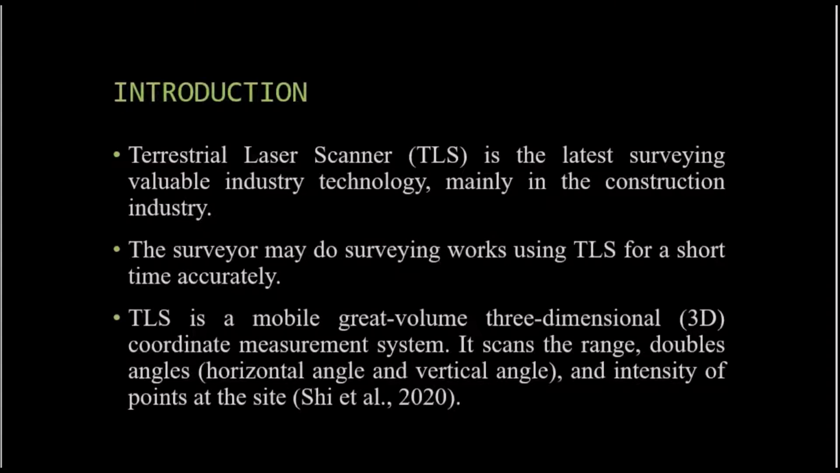Terrestrial laser scanner is the latest valuable surveying technology, mainly in the construction industry. The surveyor may do surveying works using TLS accurately in a short time. Terrestrial laser scanner is also a mobile grid volume three-dimensional or 3D coordinate measurement system. It scans the range, double angle, which is a horizontal angle and vertical angle, and intensity of points at the sites.